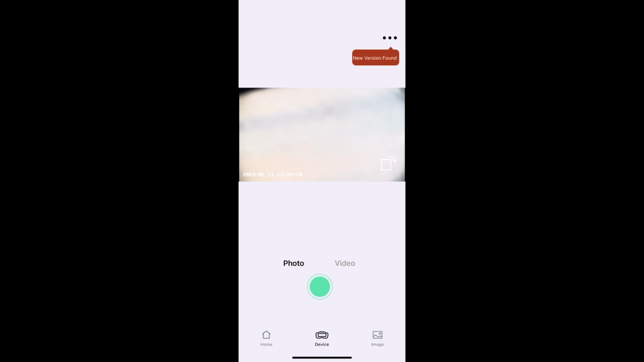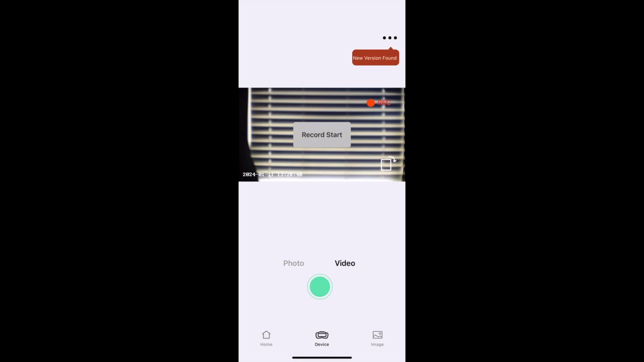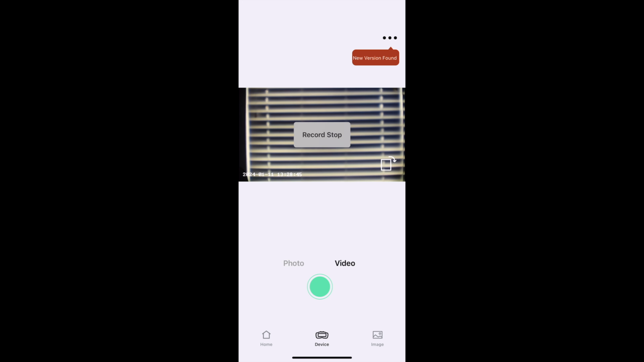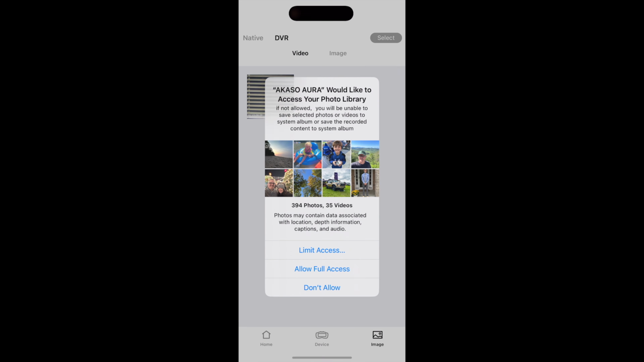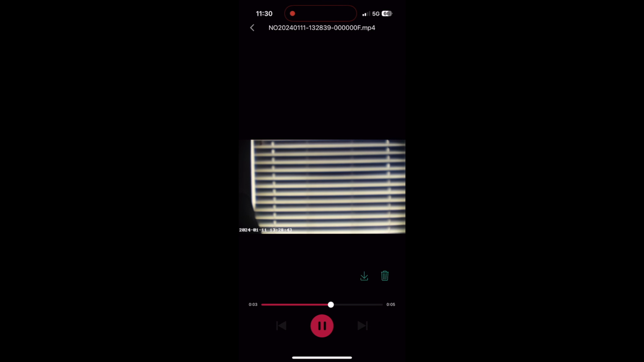Now, as you can see here, it gives you a live view of what the binoculars are seeing. You've got some options to select photo and video and then hit that green button to actually record. Then if you hit the image button in the bottom right-hand corner, it's going to ask you to allow access to your photos. And then you can actually see the videos or the pictures that you took. And you can also hit that download button to save them to your device or the trash can to delete them.